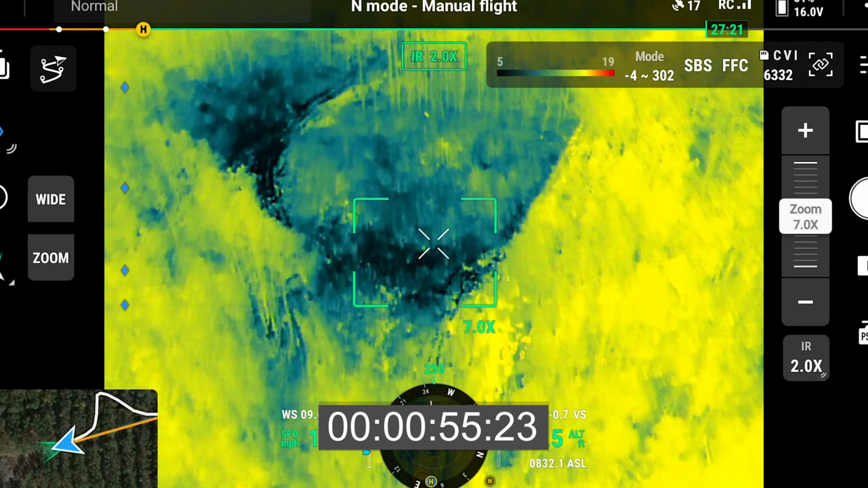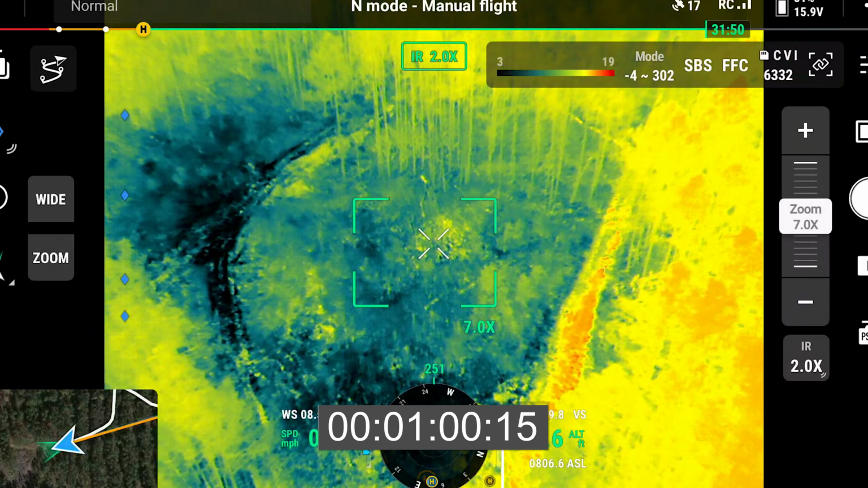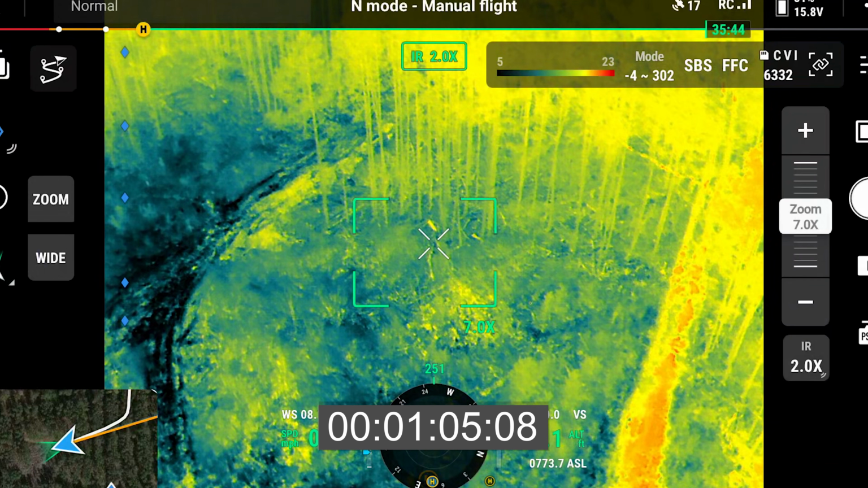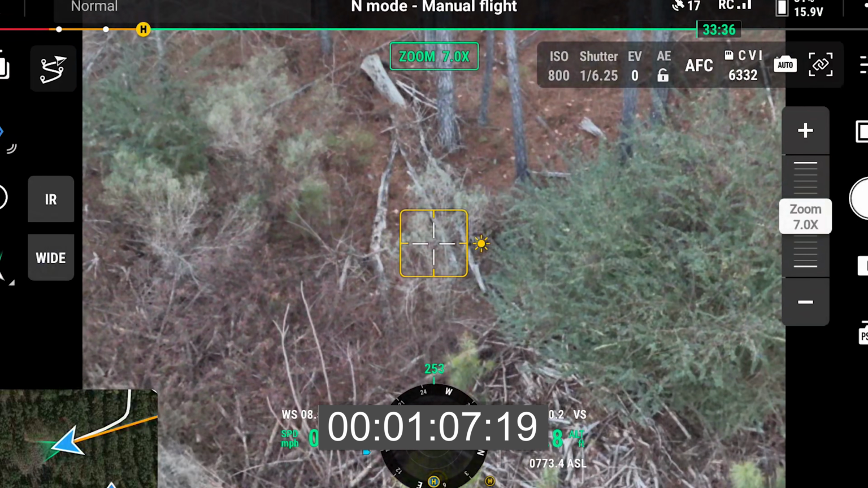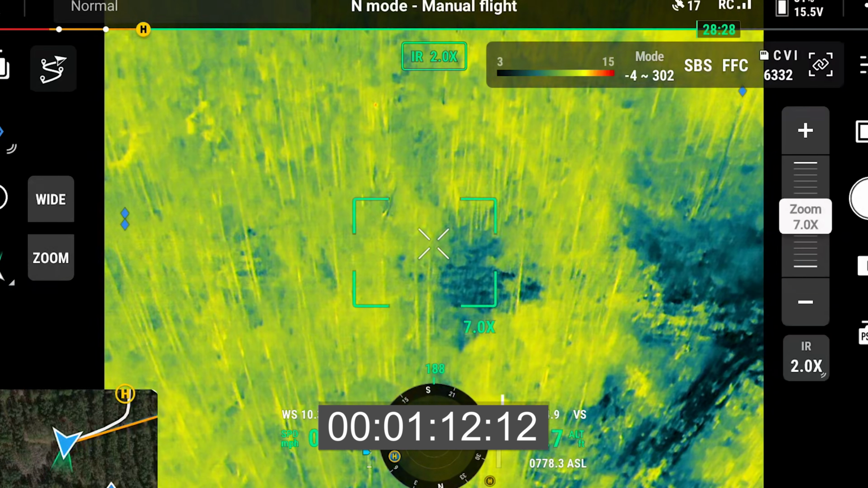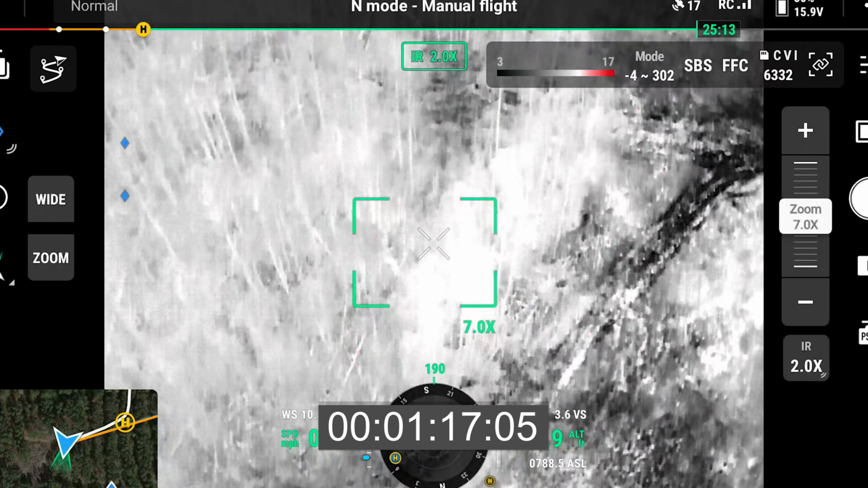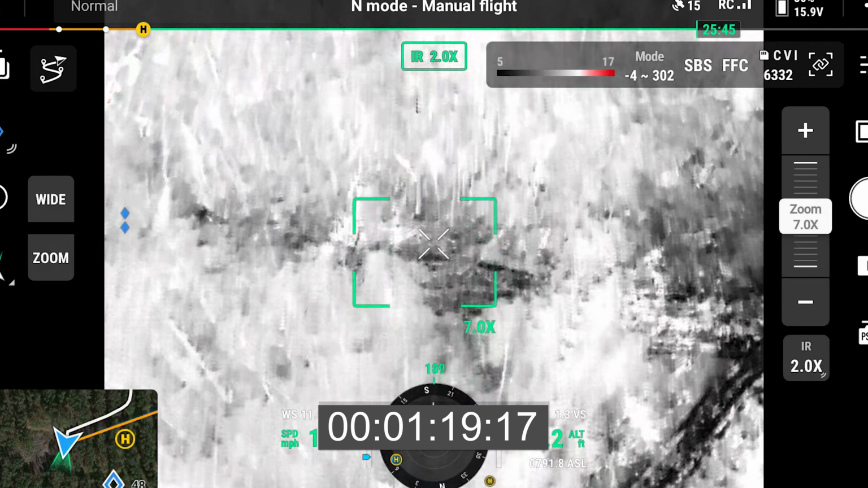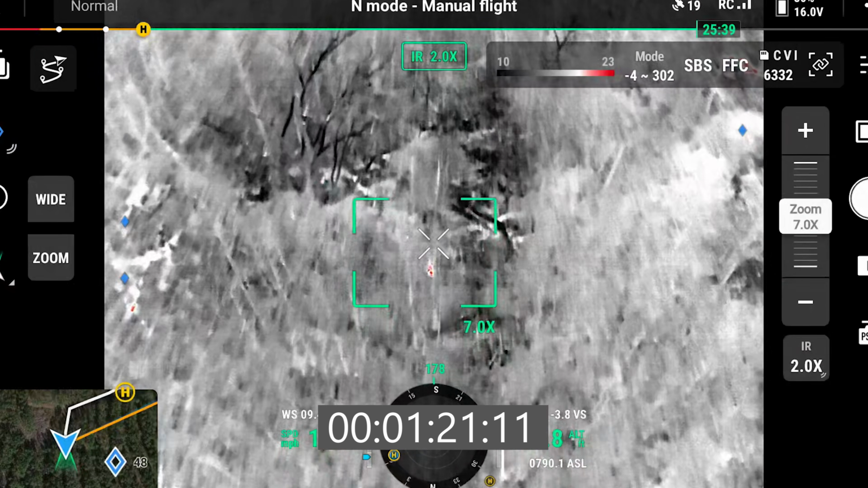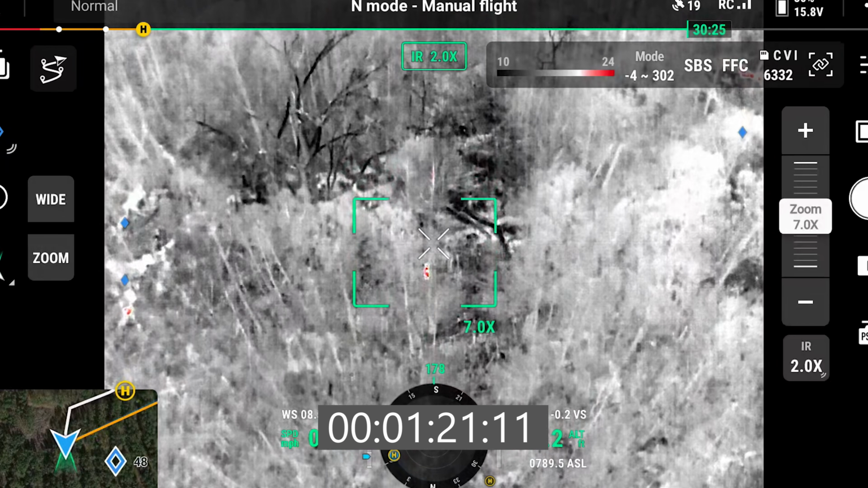So he was right in here. Yeah. And I shot him to the left. Is that a deer right there? Nah, it's probably a log. Okay. Yeah, it's a log. Is that moving? That may be him, because it's just right across that body.